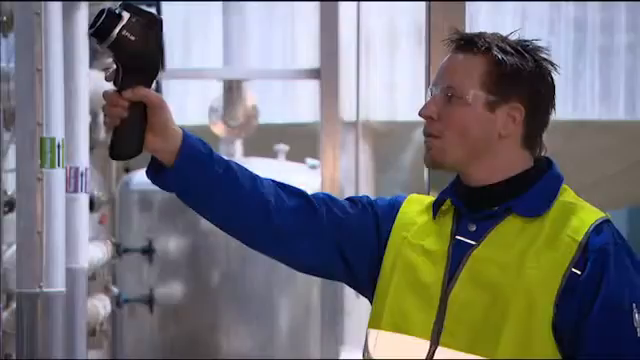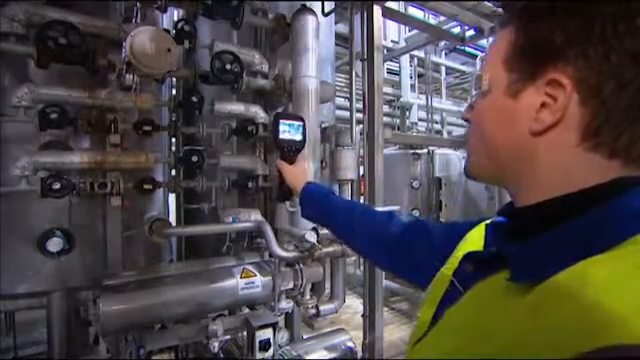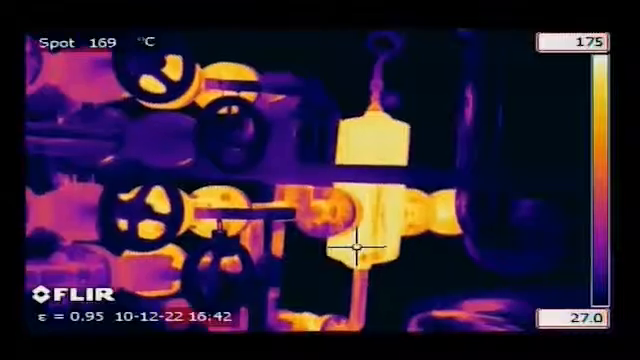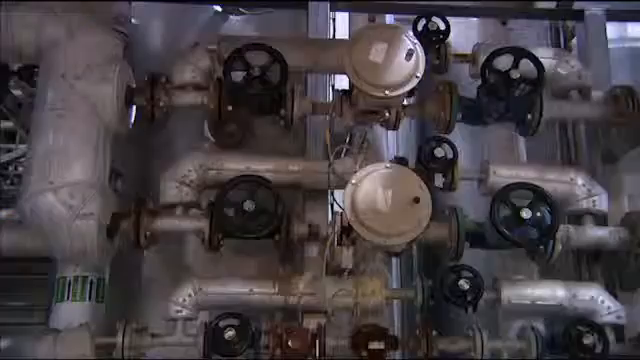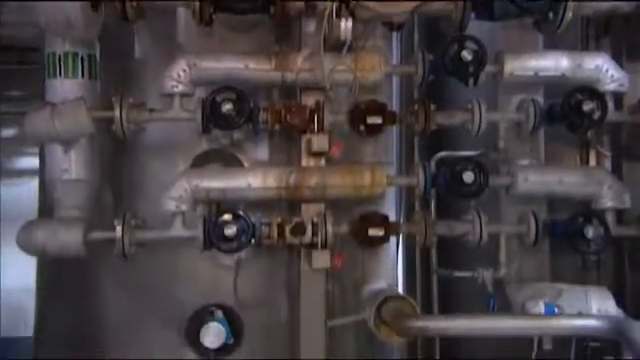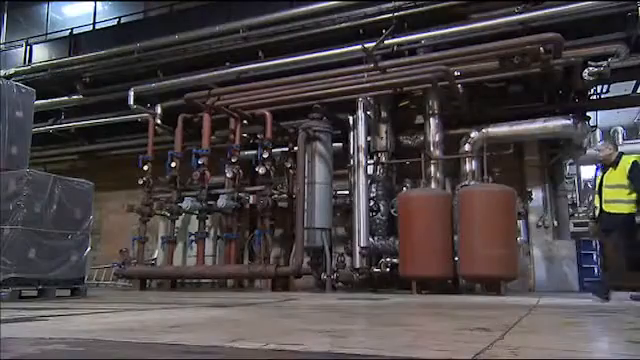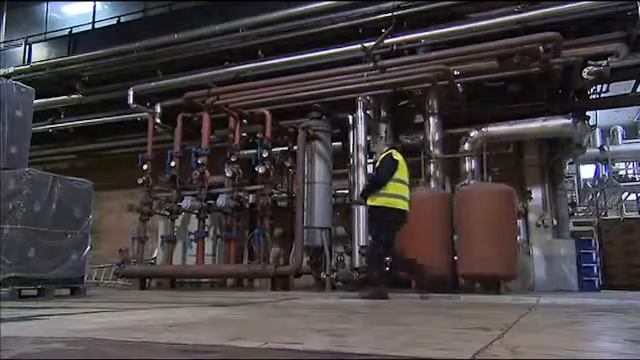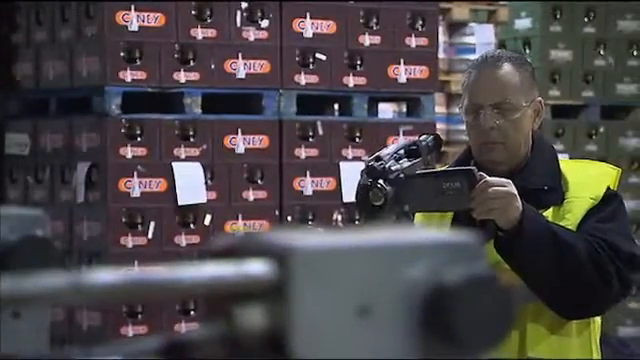There's no need to check each pipe individually. Thanks to analysis tools like spot meters, line profiles, areas, isotherms, and many more, potential problem areas will be clearly identified, and the repairs can be done before real and sometimes dangerous problems occur.